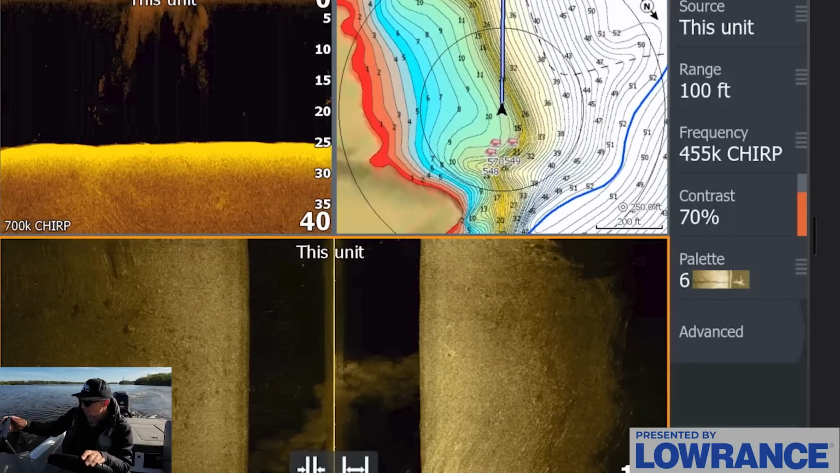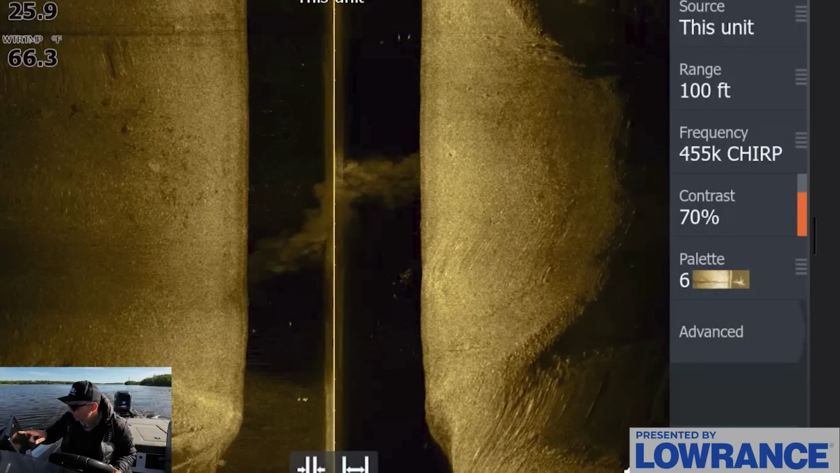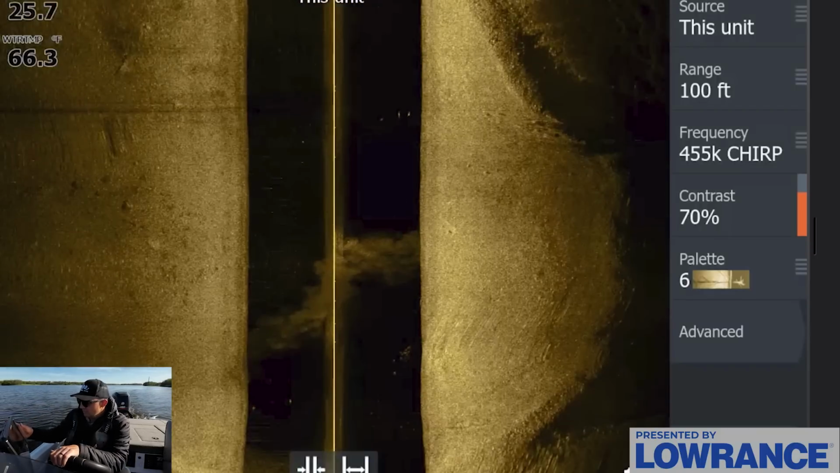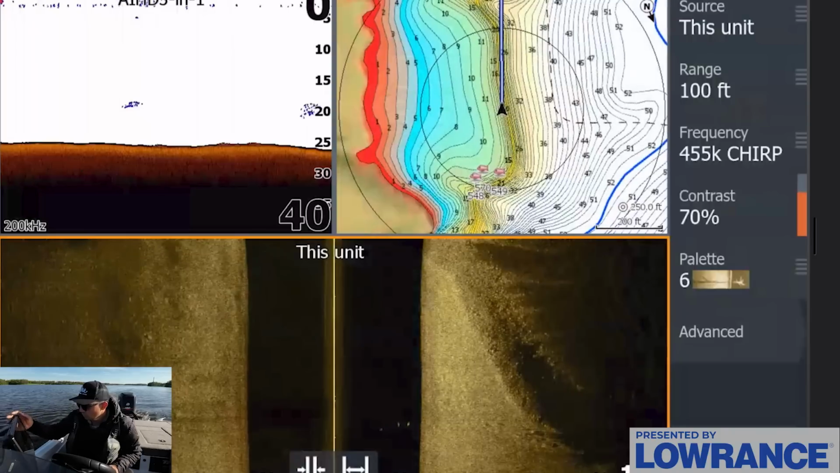I see a few fish potentially now popping on the side scan, but they're definitely scattered. So there's a couple of fish setting up like maybe right here if we zoom in, 1, 2 fish, but definitely not a school. And that's really what I want to find right now, is finding a school of fish. Let's switch over to this view real quick just to see.